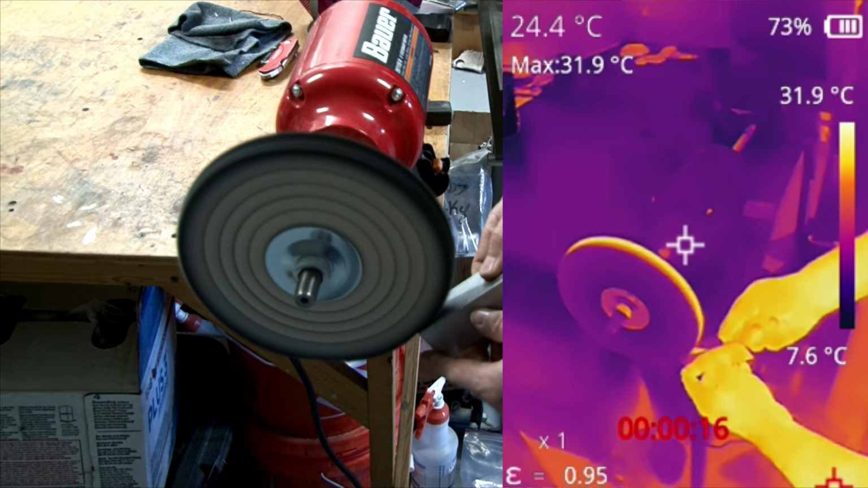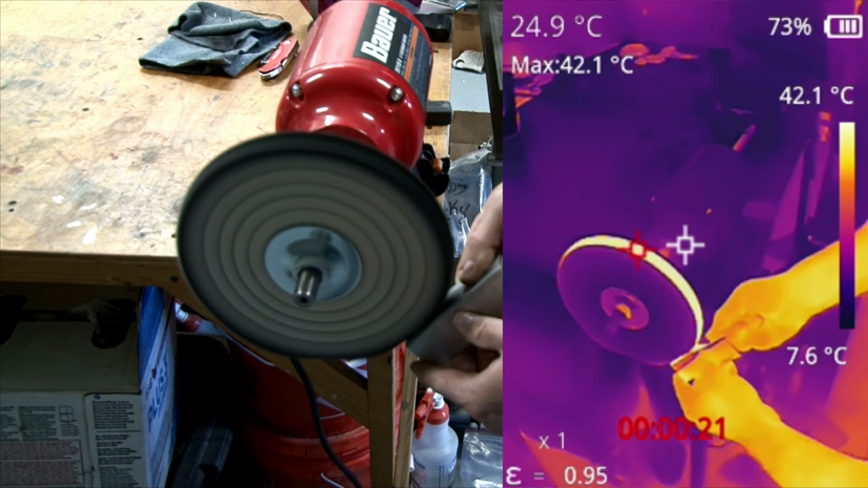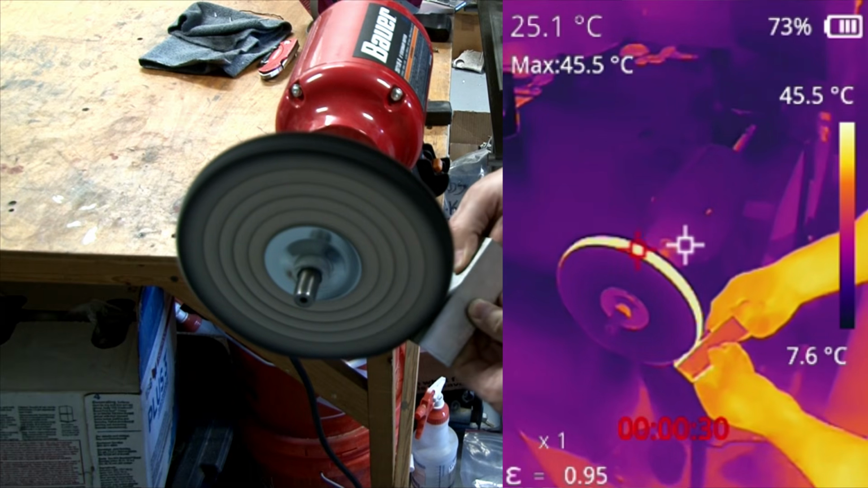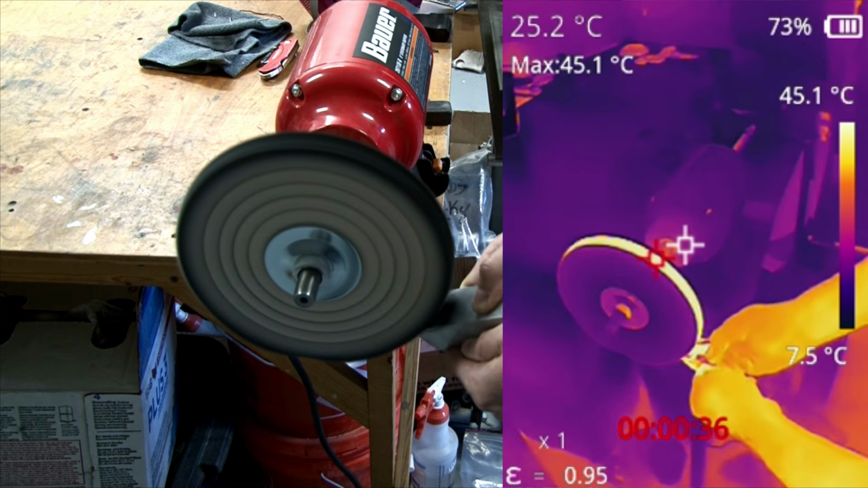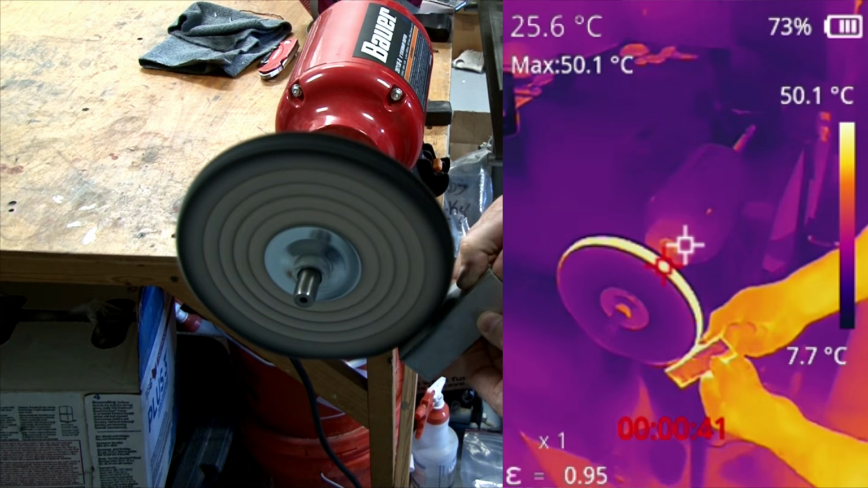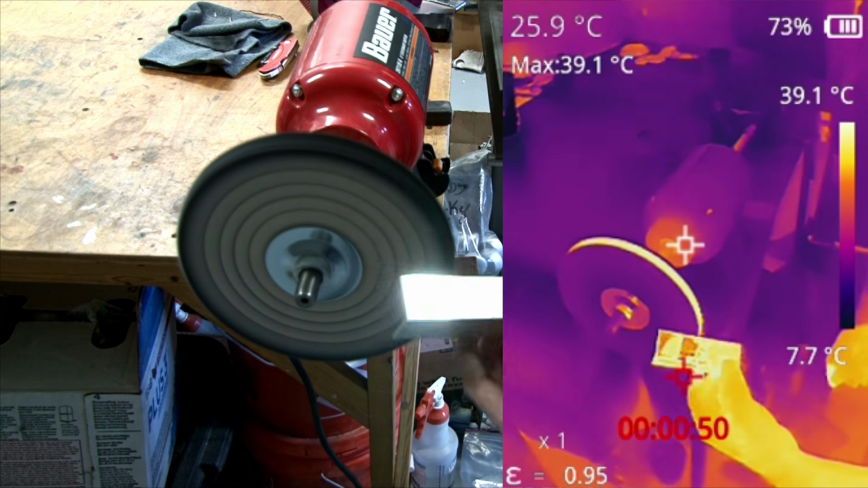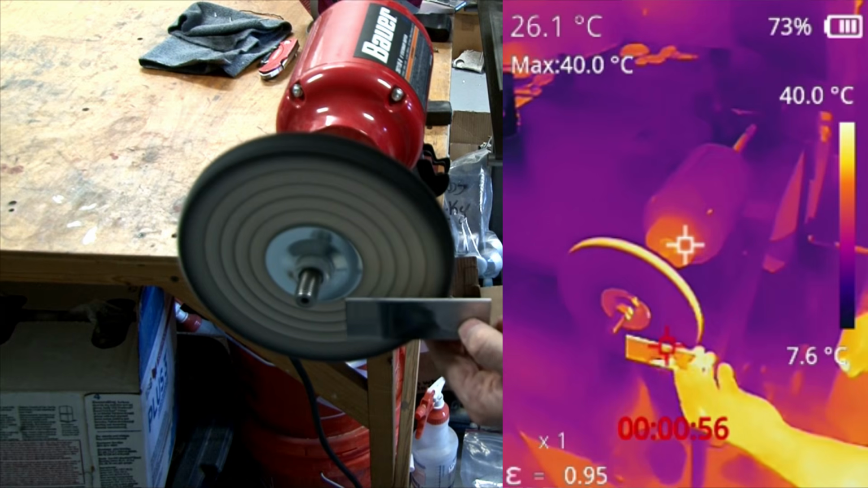All right, here we go with the piece of aluminum. It looks like a lot of heat reflects off of metal, so it's kind of hard to tell truly how hot it is. Also, you can see the motor start to warm up. Yeah, now you can see that the motor warmed up, the part's hot, and the outside of the wheel is hot.